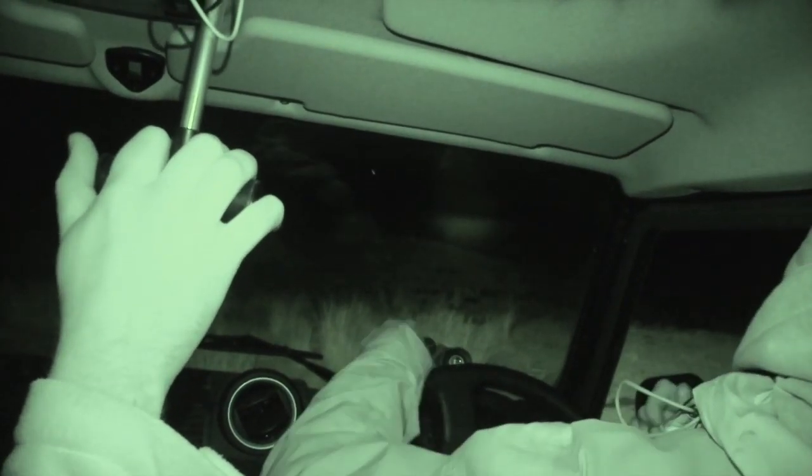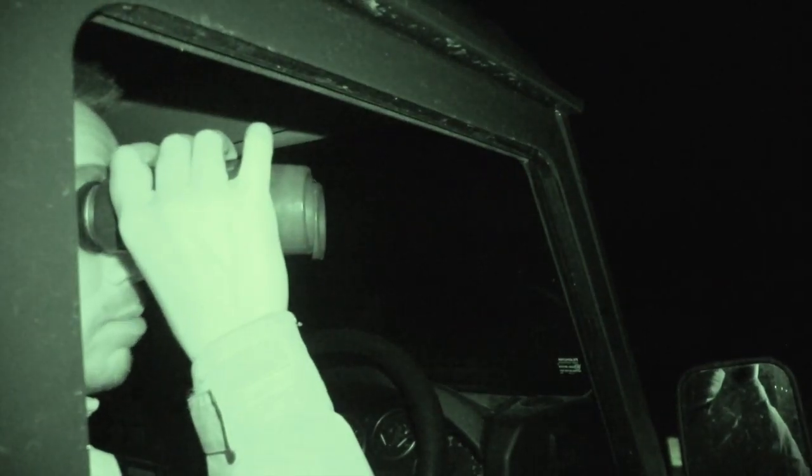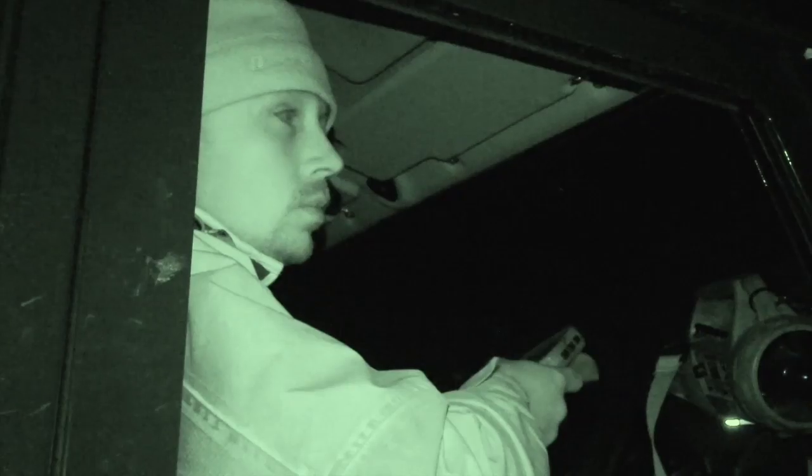What a bloody night. There are foxes around, but they're all keeping a safe distance. Not even the Fox Pro caller can tempt them in. One fox takes interest in the call, but seems adamant to stay where it is.